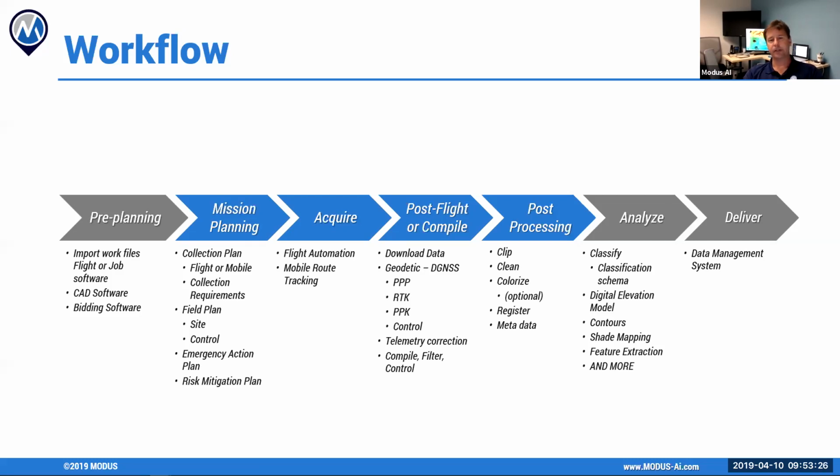What compiling is, we take the corrected trajectory information. That's the path that your vehicle or your drone has gone, and that's usually sampled down to the hundredths of a second for your position. That is fused with the LiDAR information that's also sampled and is on the same clock sync.